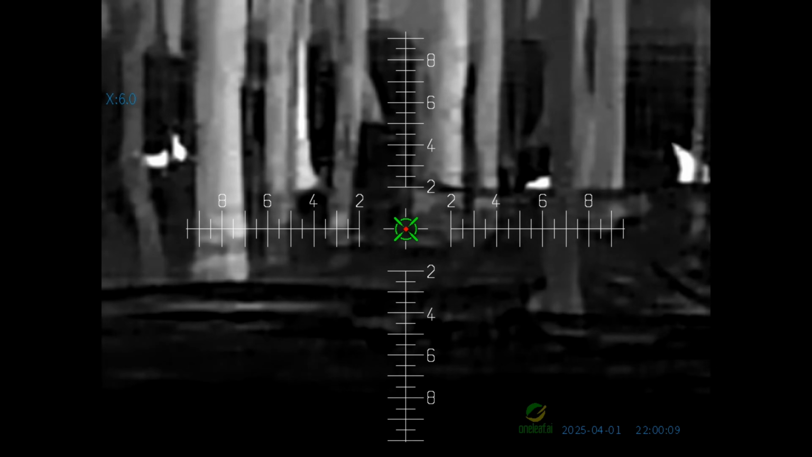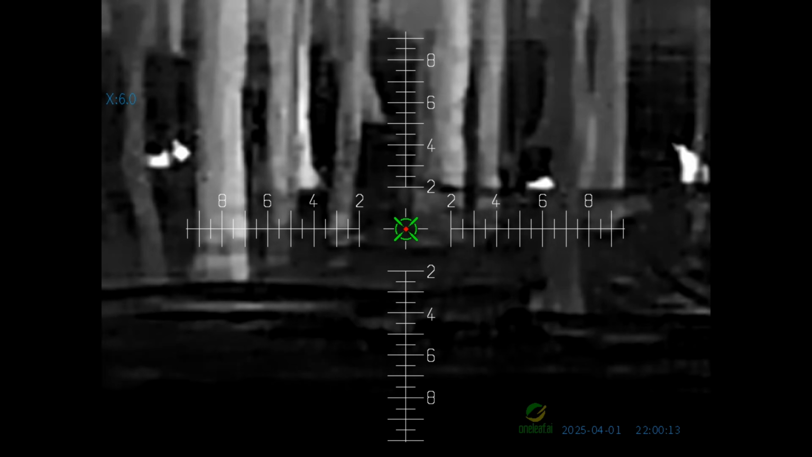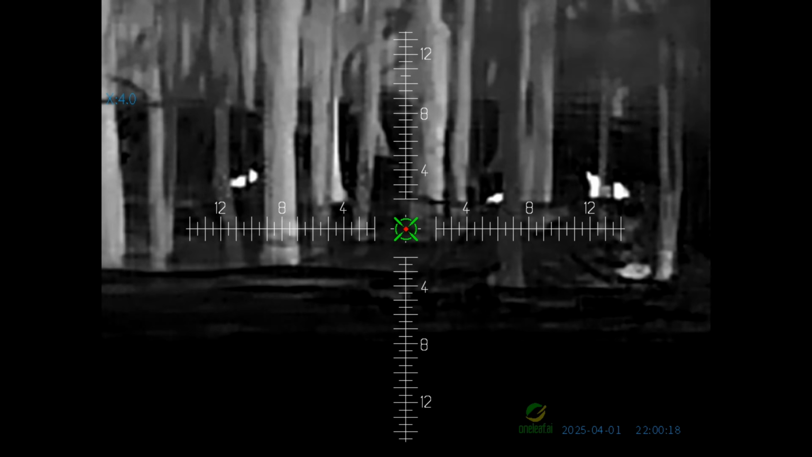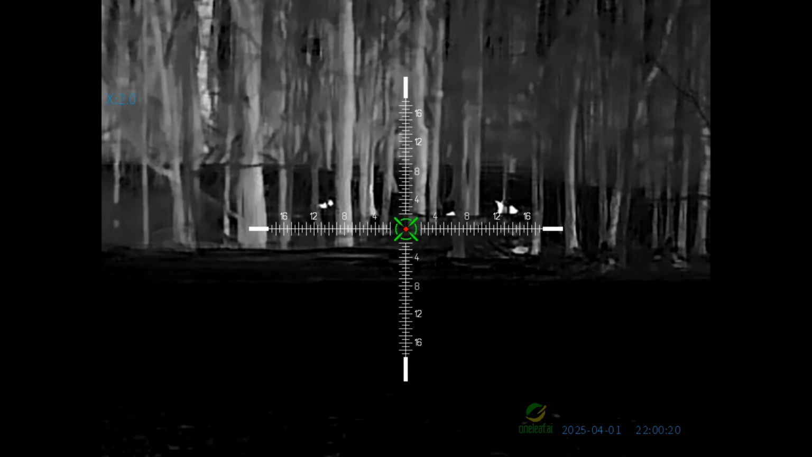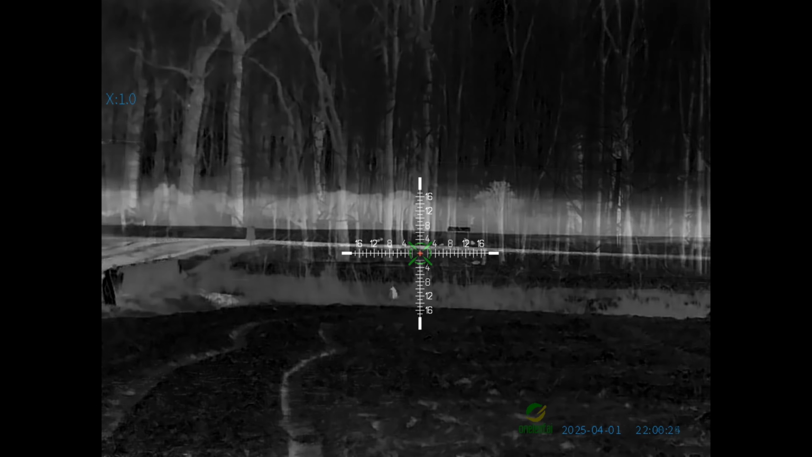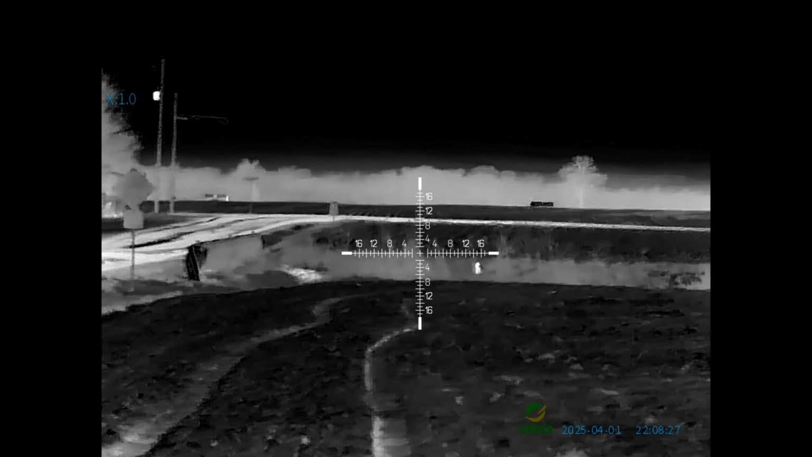So there's a property on the other side of those woods there where there's like a clearing with a house and all that, which you cannot even see here. But I'm guessing, there's probably a good 700-800 yards into those trees there. And you can clearly see that guy in there and see him moving around. And again, if I didn't state it at the beginning of this video, this was mounted to a tripod. It was not on a firearm.